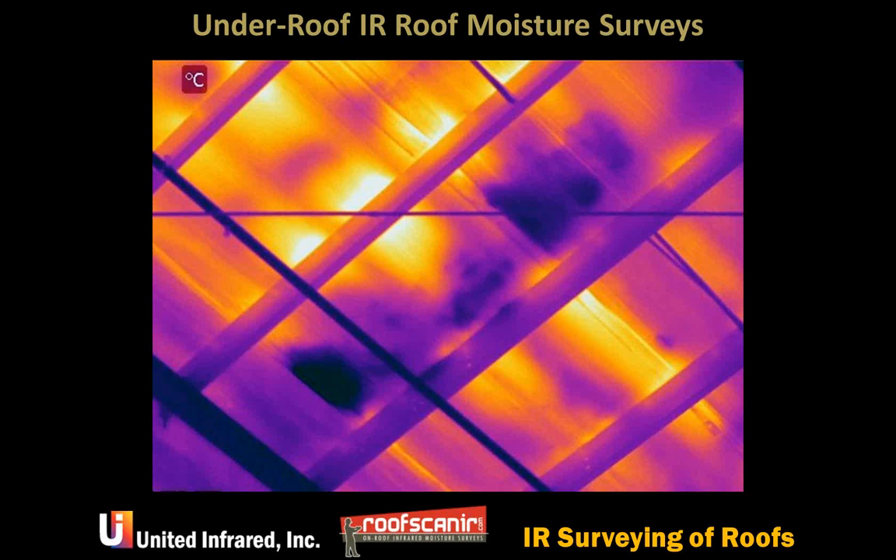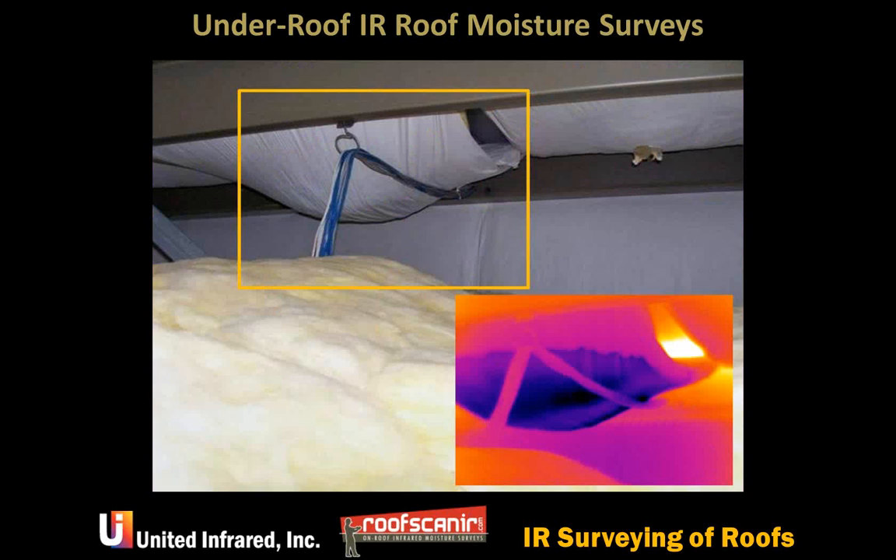When the sun hits, let's say this is the east-facing wall, the heat energy tries to transfer through the insulation, and the places that are wet in the morning are going to be cold because the heat hasn't had a chance to warm up that higher mass. And so we can delineate it that way. Some of these are 30 feet up in the air, so it's kind of hard to paint them, but at least we can note them and make reports.